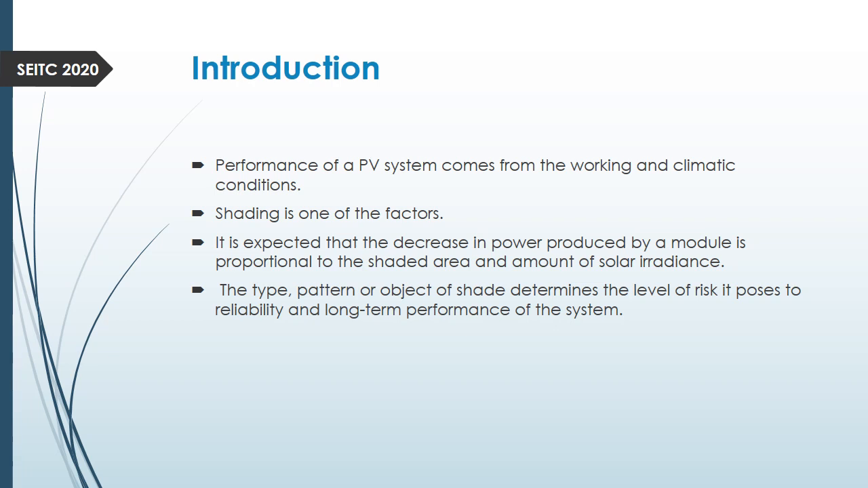But we also have to know that PV model performance is not solely dependent on shading, since the solar irradiance can also determine how the PV model would perform.